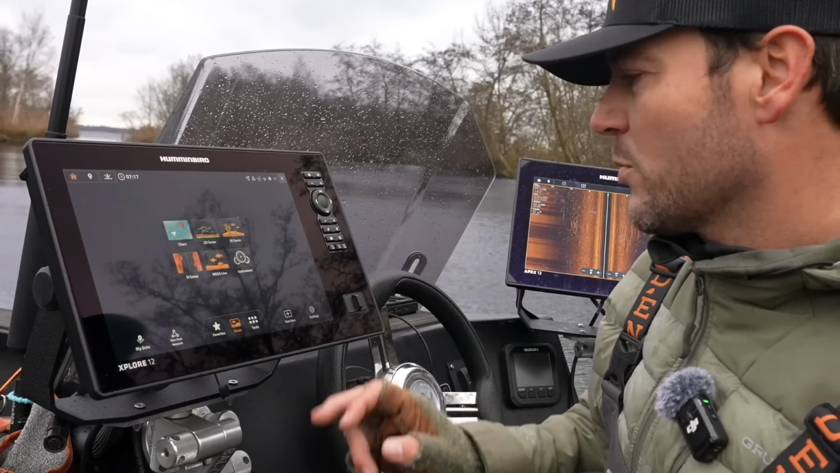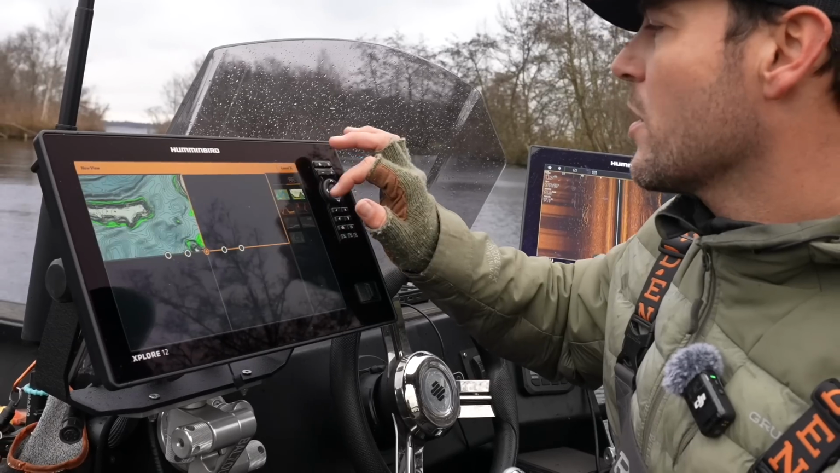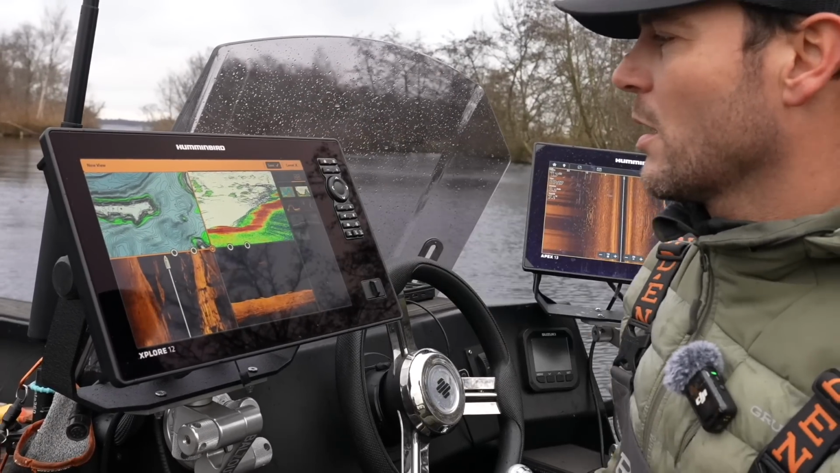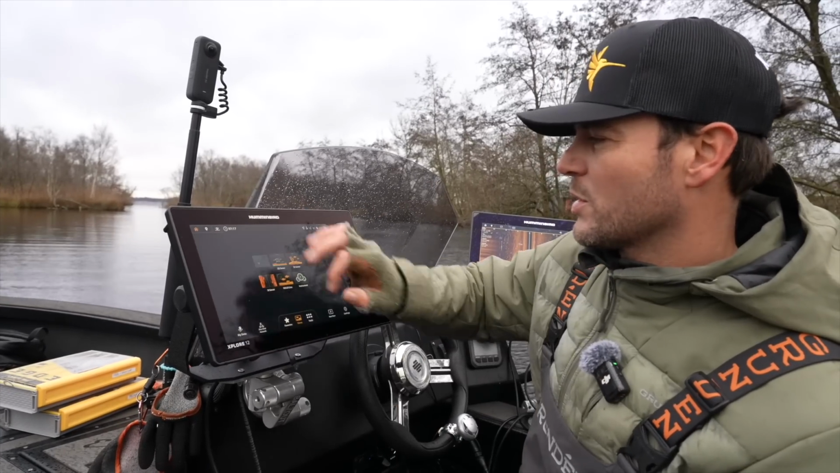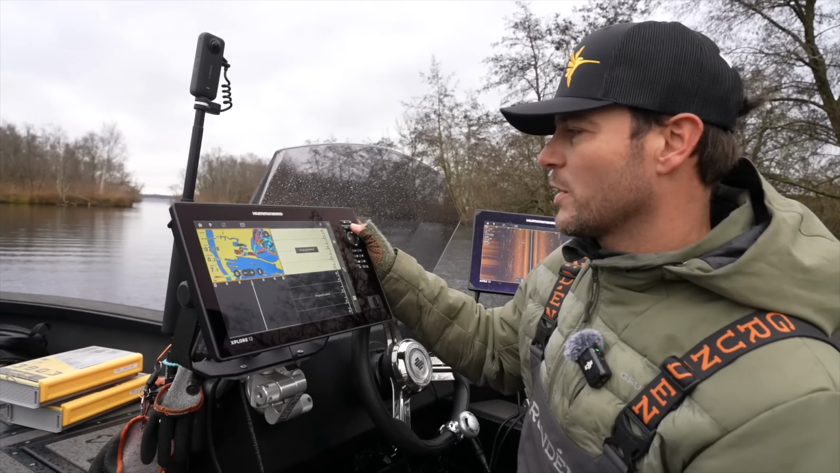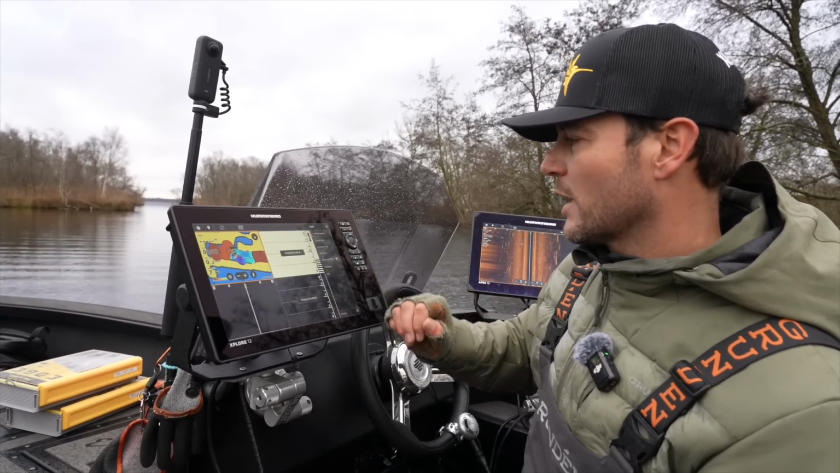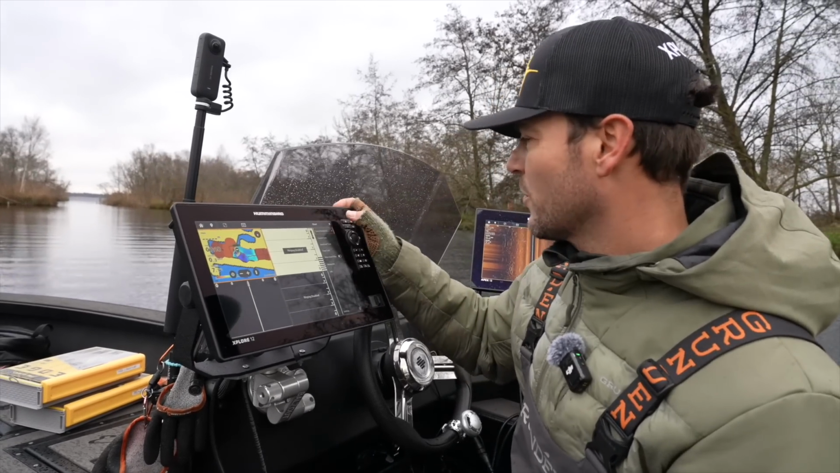Let's go back to the home screen. Let's get a new view. Let's get a view with your charts, with your 2D, with your down and your. But if I go back now towards my charts, then I have my customized view already saved over there, so you don't need to find it again or go all the way back towards the views menu where you had your customizable views. You can find it back straight away.